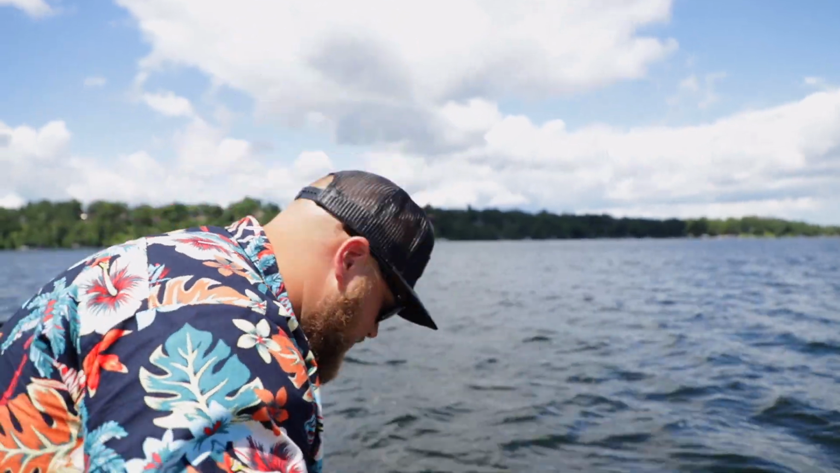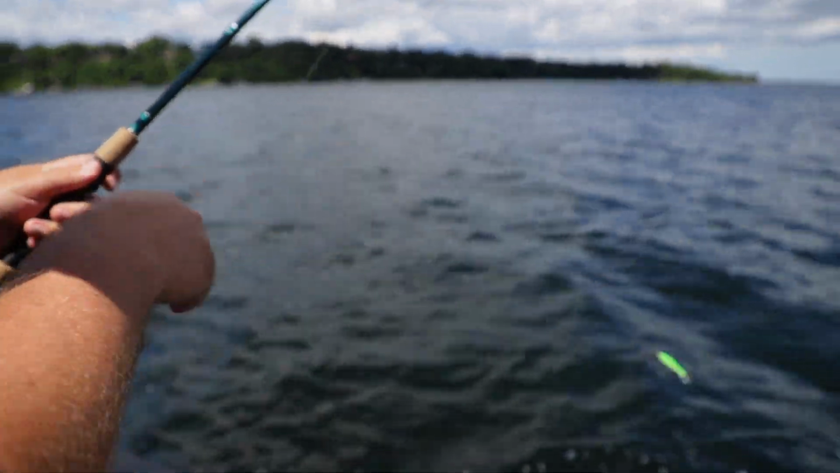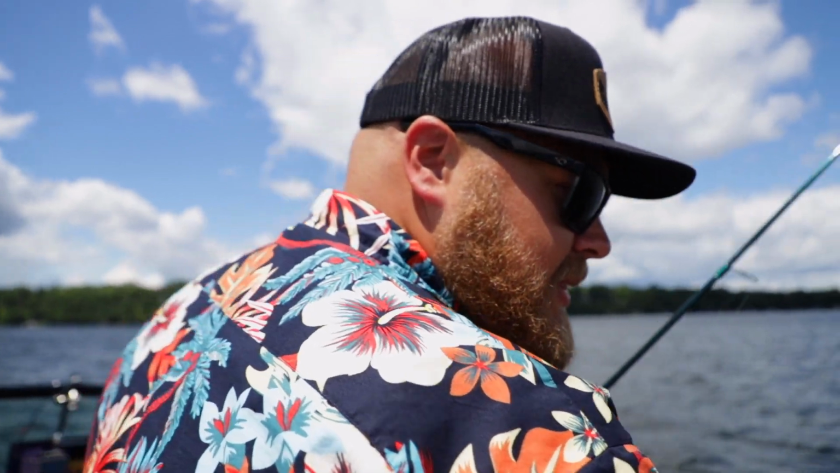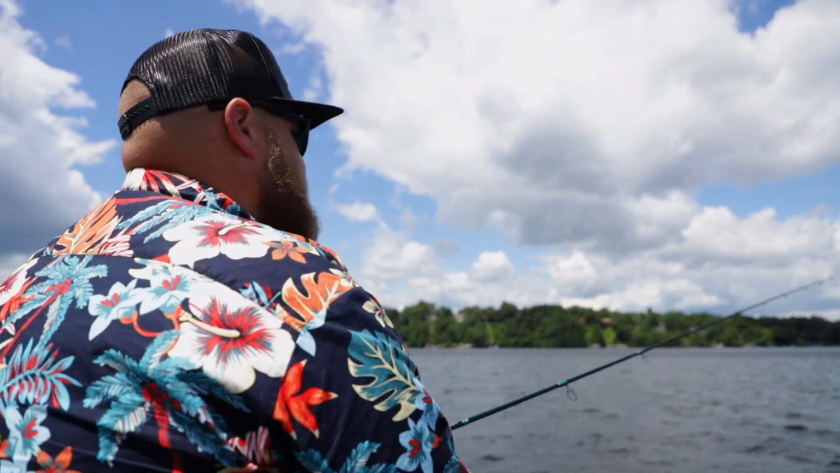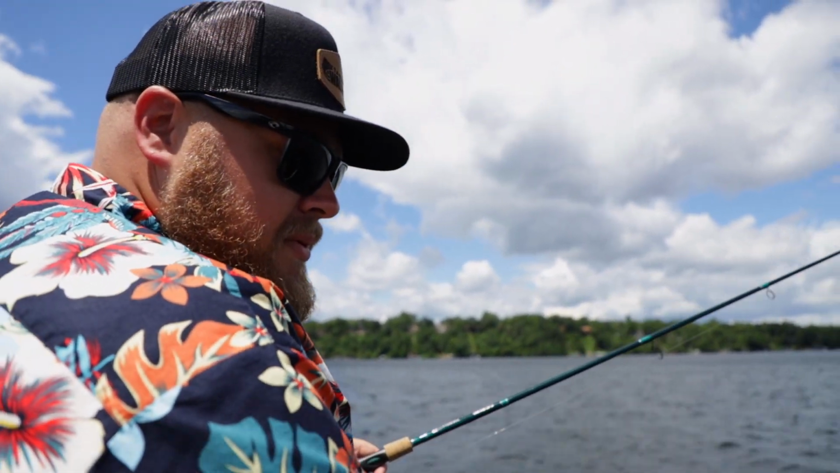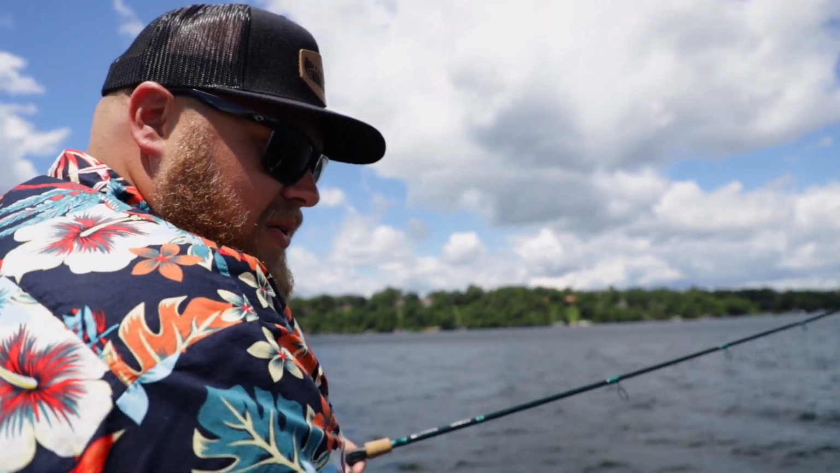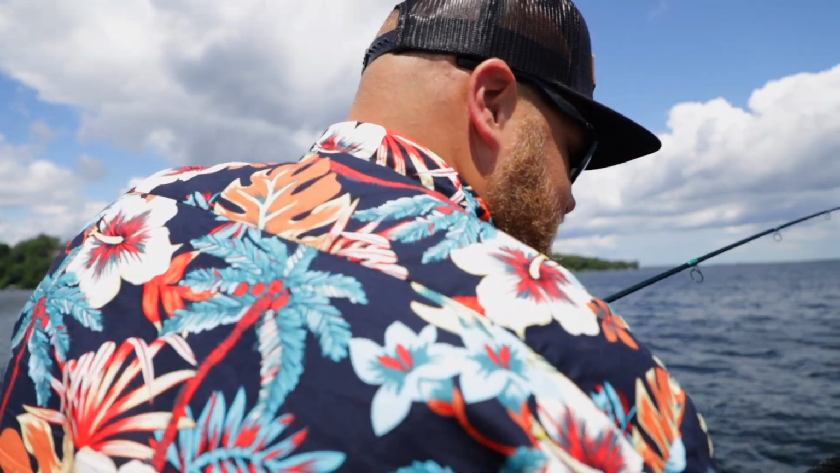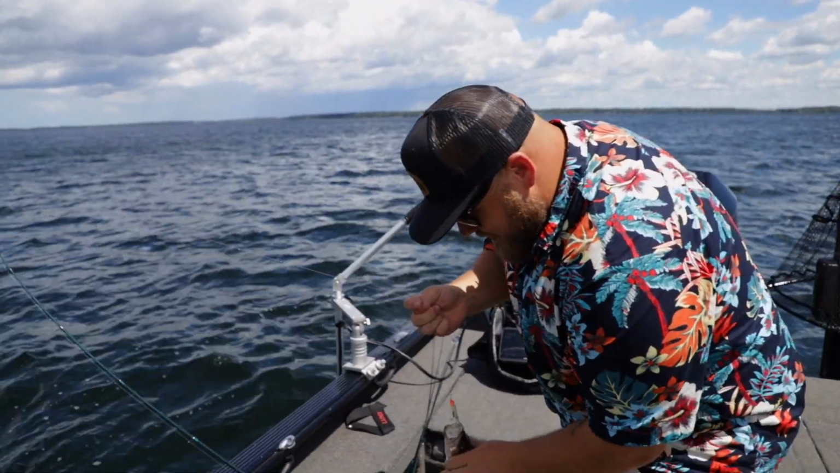Okay, jigging rap time. Let's see. If they want to follow and chase but not eat, then I guess we'll try a reaction bite. Look at all those. Wow. Got him. Got him. First cast with the jigging rap. Dude, look at all those fish. Holy smokes, there's a ton down there.